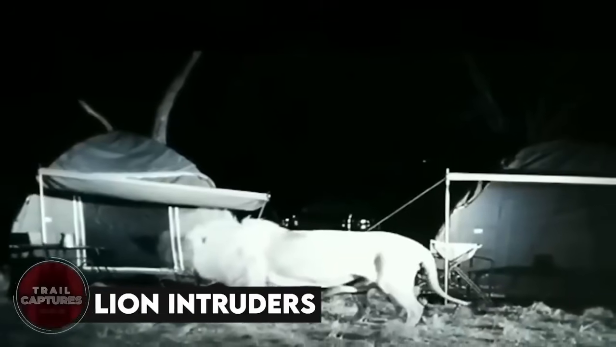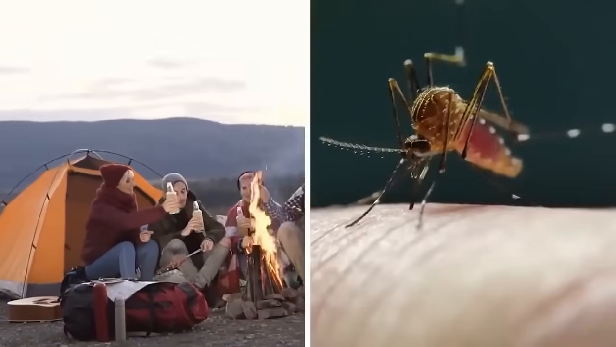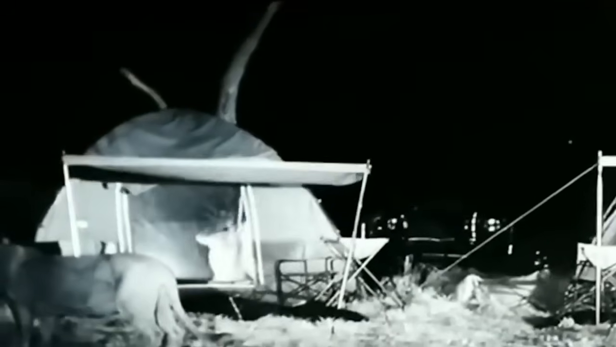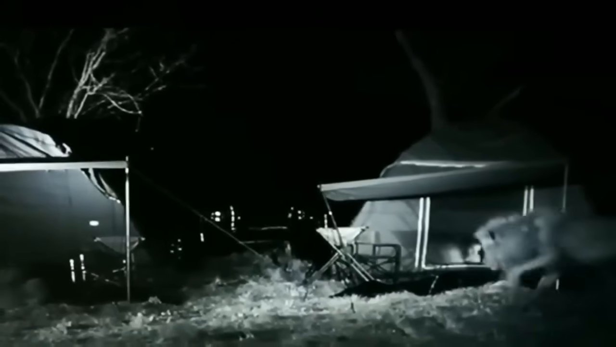Lion intruders. When you go camping, unexpected guests might drop by, like mosquitoes and other bugs if you're lucky. But if you're not, like the guy in this video, a big male lion and two lionesses might pay you a visit. The man was sleeping soundly in his tent when all of a sudden this happened.